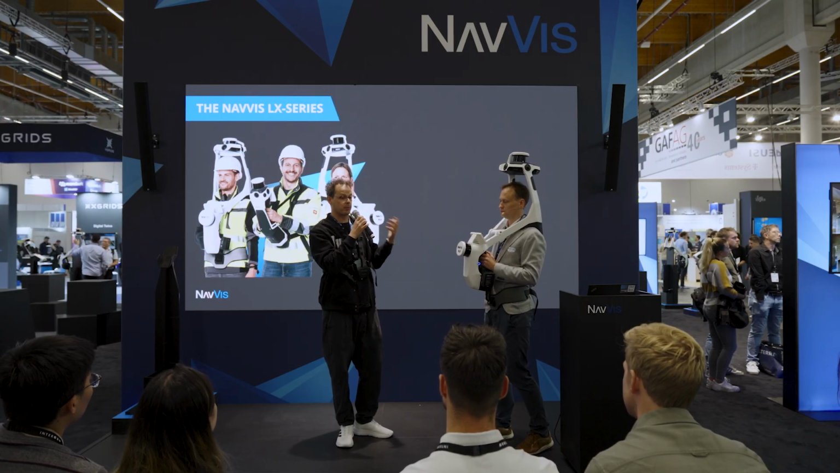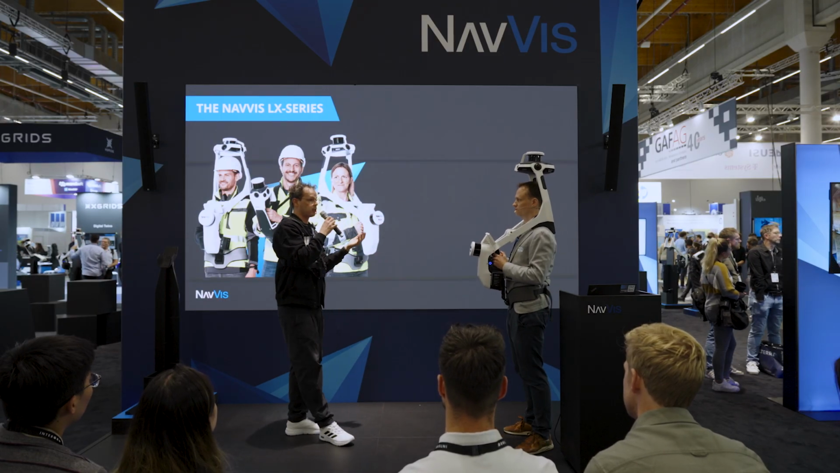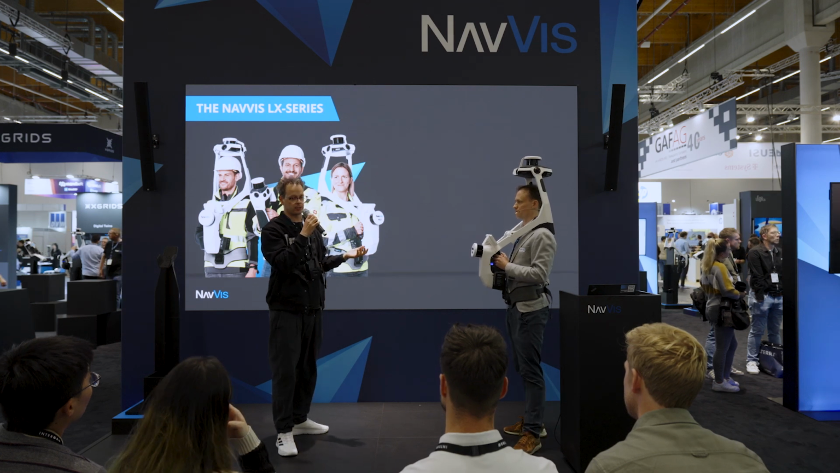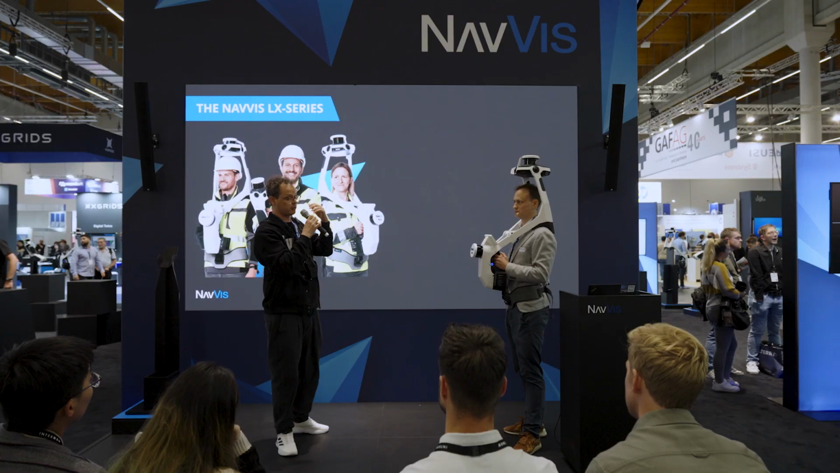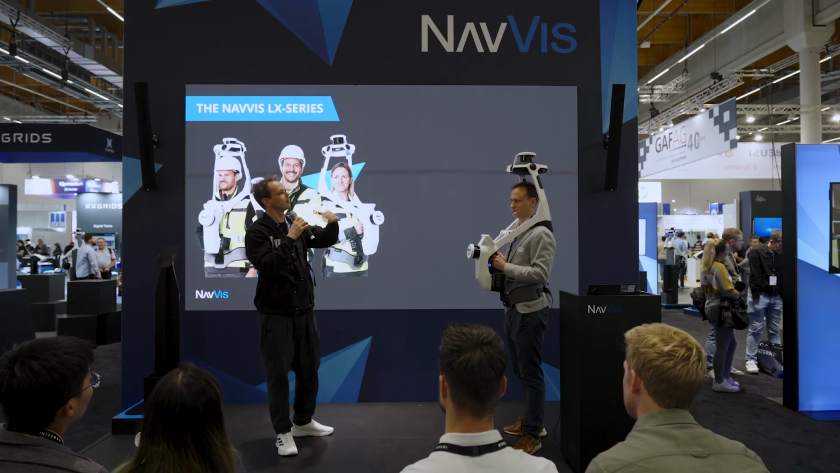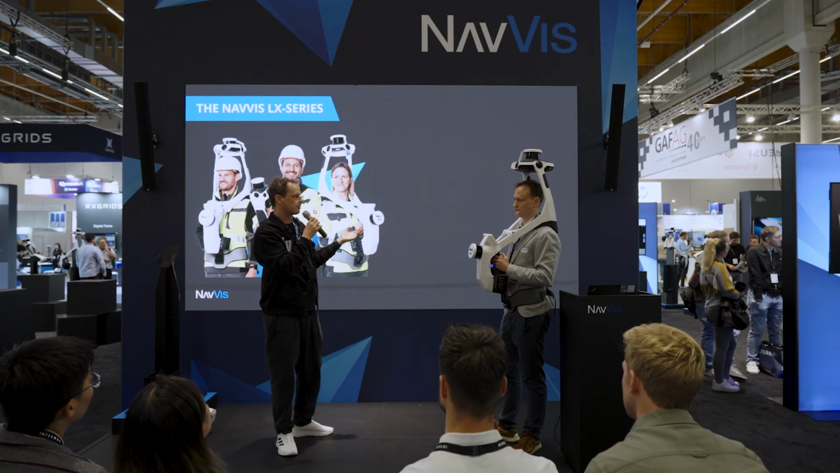On top of the geometric data, we also wanted to have panorama images. But we don't want the operator to be in the image all the time. So obviously, let's put the camera above the head, so the operator is more or less hidden.